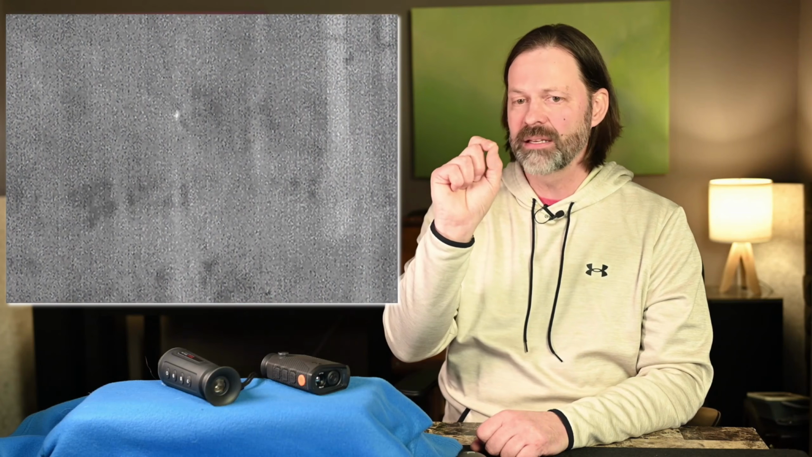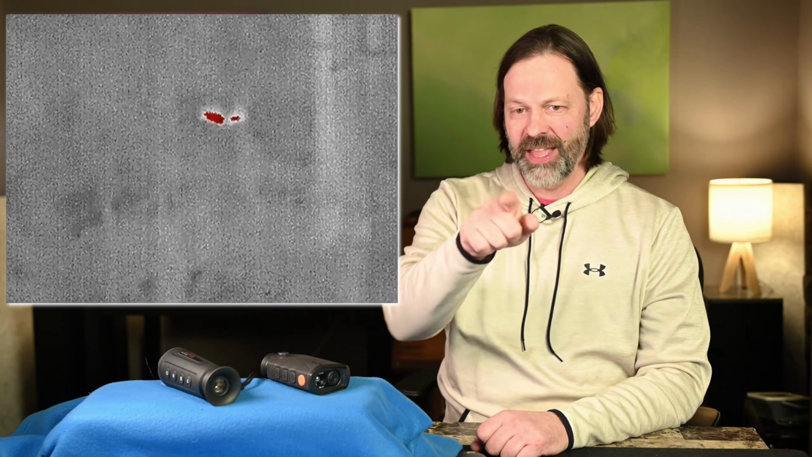Here's what happened. I'm going to pull up a video. This is the first one. And as I'm scanning, now that doesn't look like much, does it? Remember, this is a spotting scope. It's just there to indicate I can find something that I couldn't see with my eye. And you could see that little guy out there. I'm going to flip through a couple screens. That one was supposed to light up red if it got enough heat. It did not. So that might be the unit, but there you saw the heat, right?